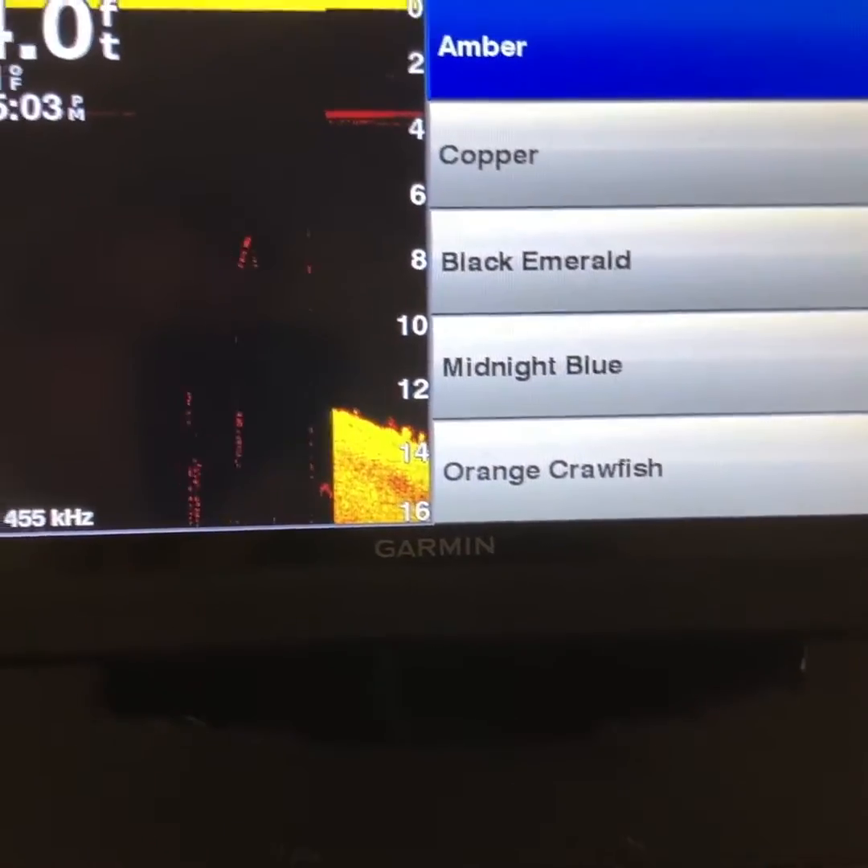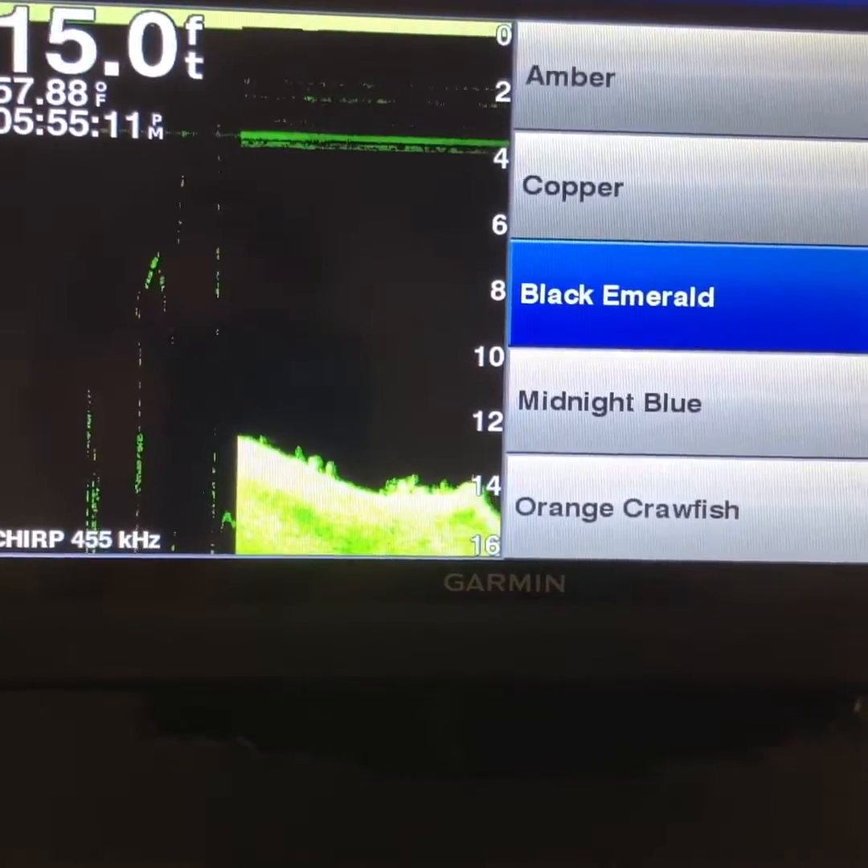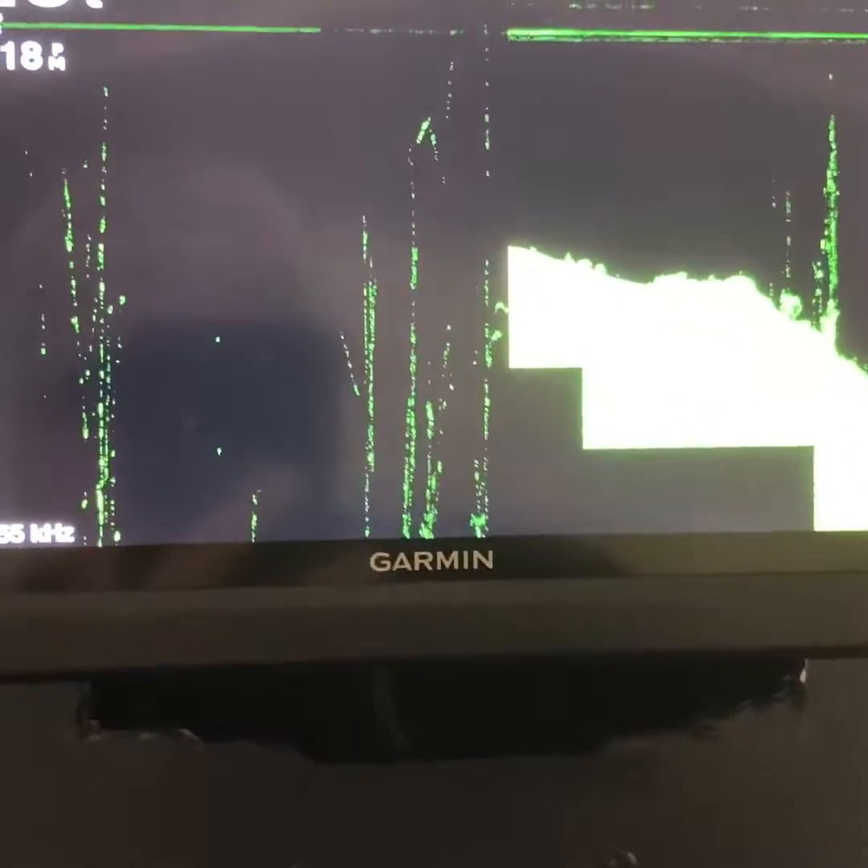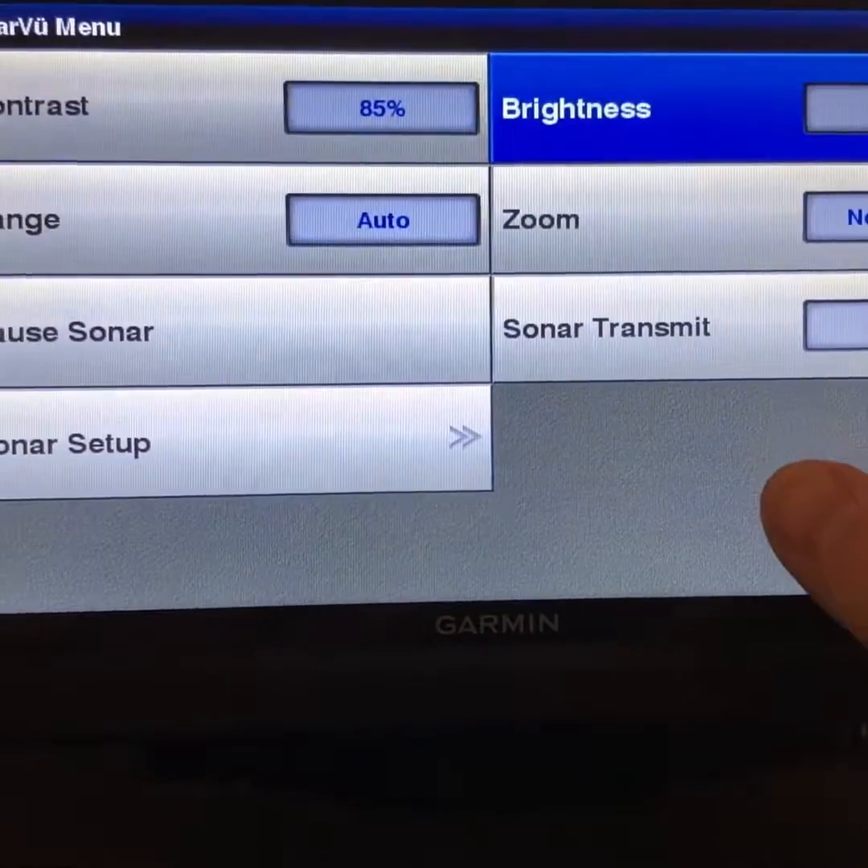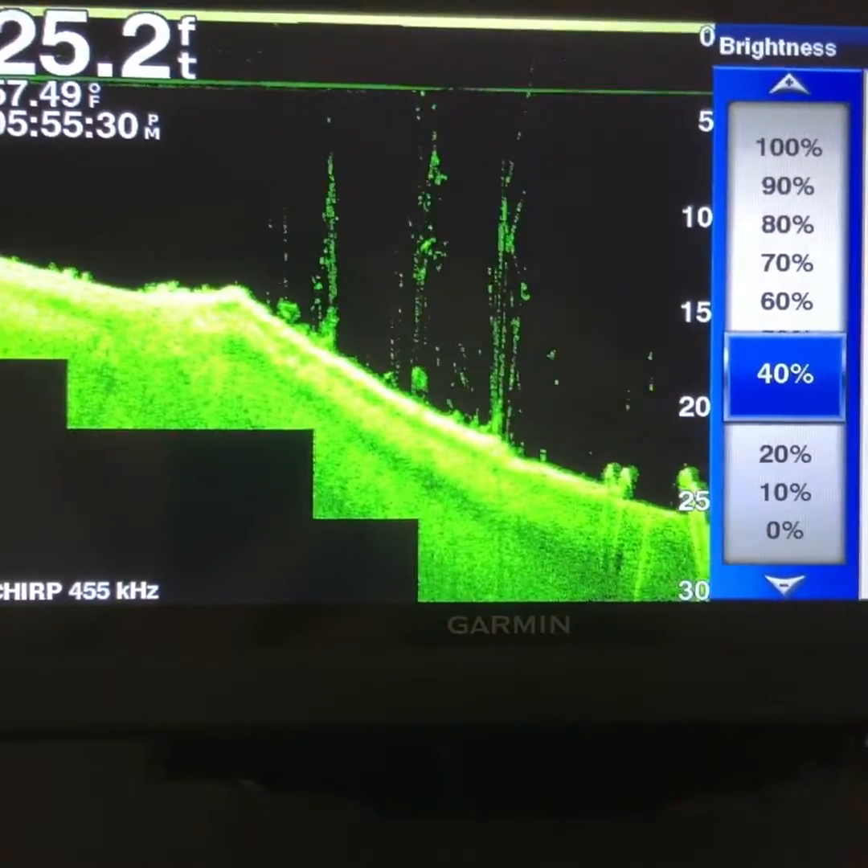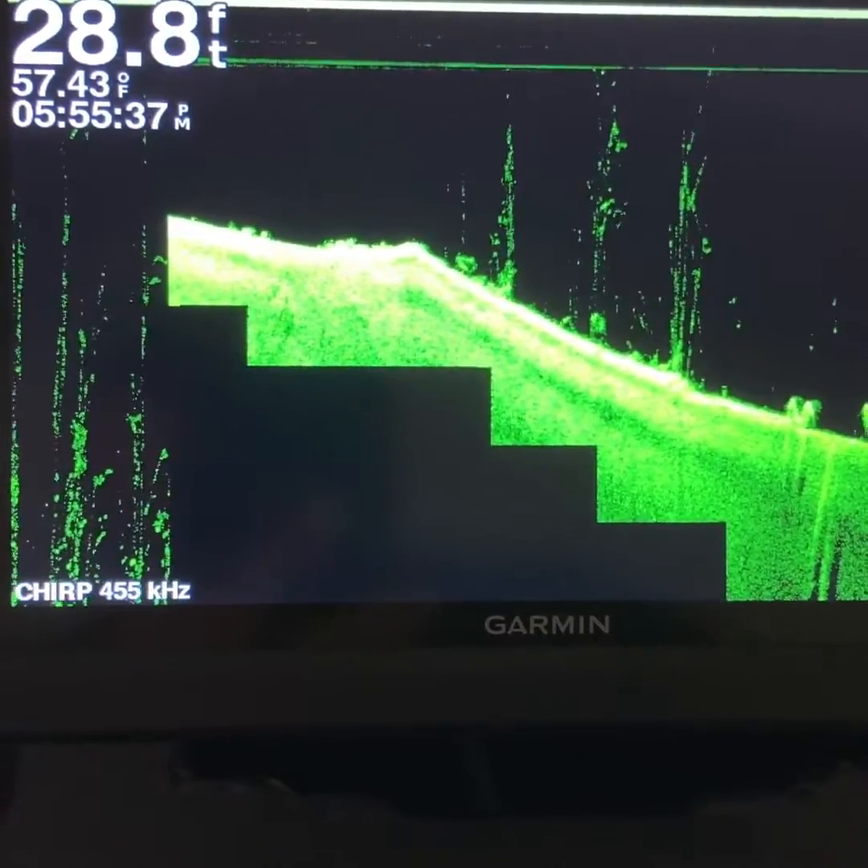So we're talking bright blue sunny skies, and I'm using, you know, polarized glasses. So I would go to like a black emerald. That'll really make that color pop. So it's really bright with the phone. So what I'm going to have to do is adjust my brightness. Now brightness on the down view situations will actually control like the gain on the traditional 2D sonar. So we're set at 40%.